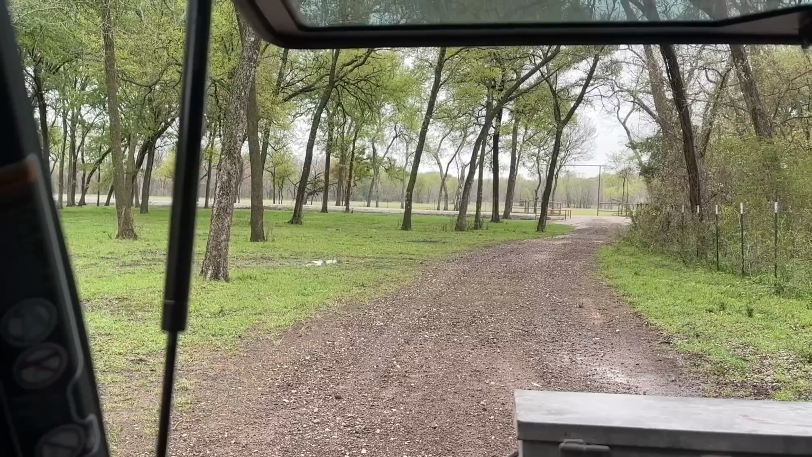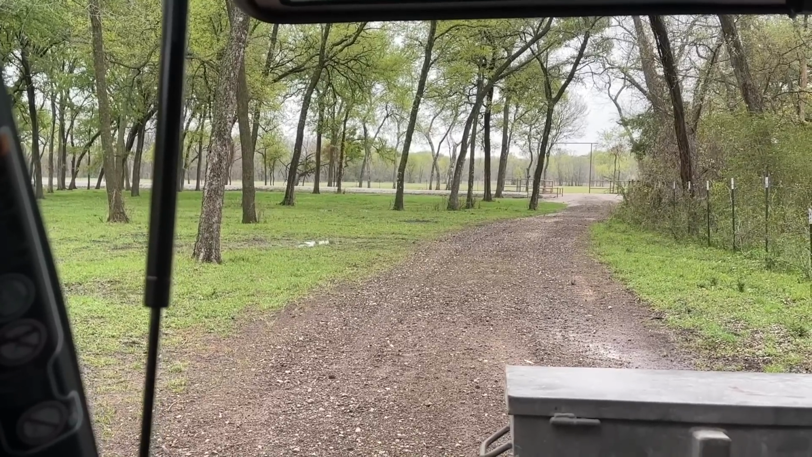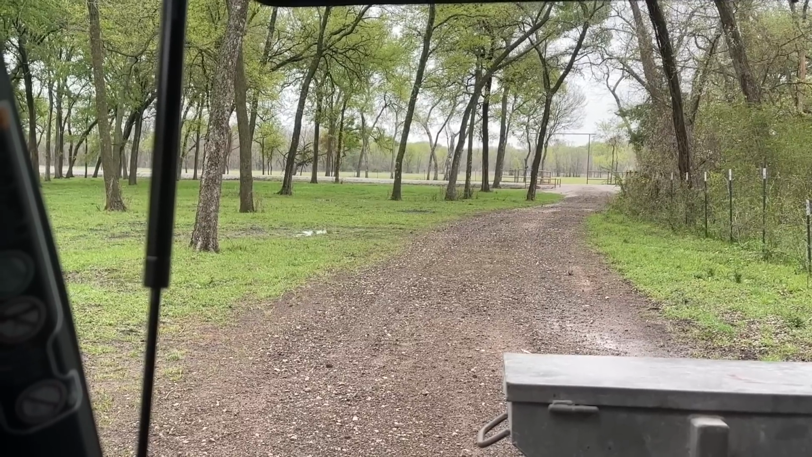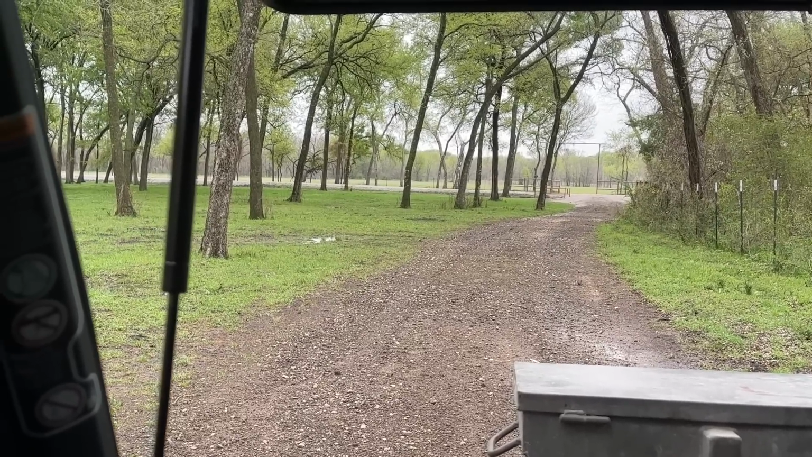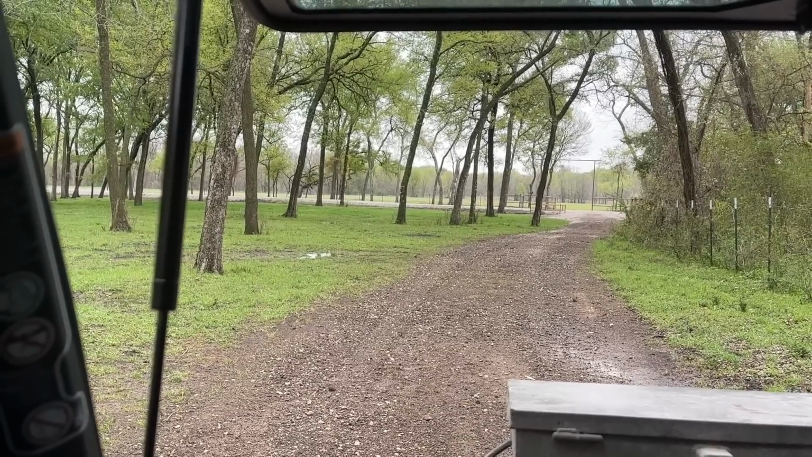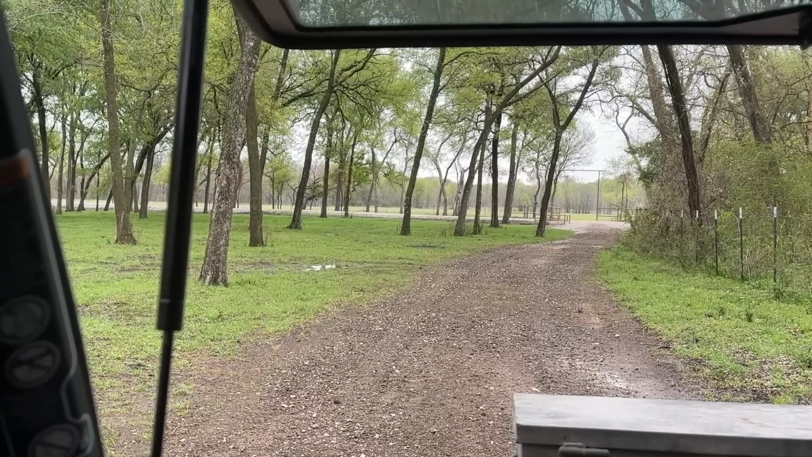and I couldn't figure out what it was. I didn't know if it was another coyote. I didn't know if it was a deer doe. I didn't know what was going on. I had to wait for it to stand up to identify it. I don't have any binos out here. And as soon as it stood up, I knew exactly it was a coyote. And as soon as he gave me a good broadside clean shot, I leveled him and dropped him.